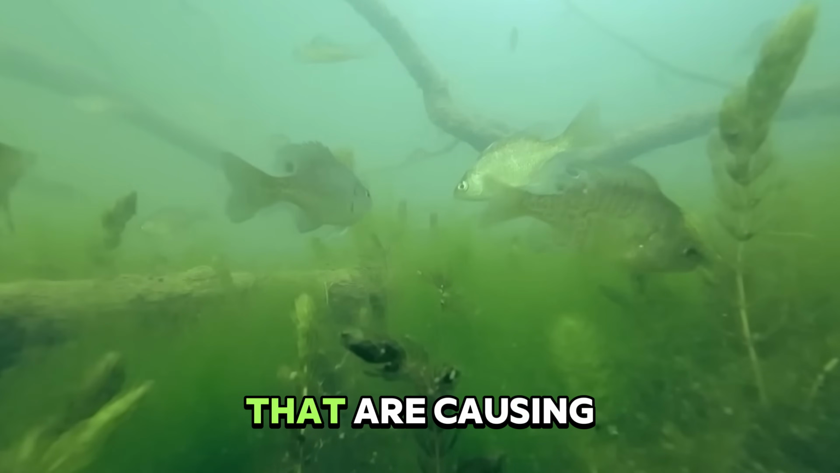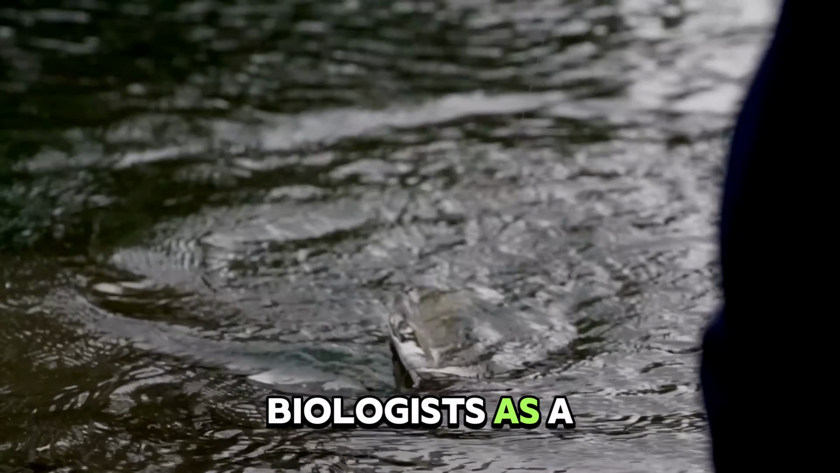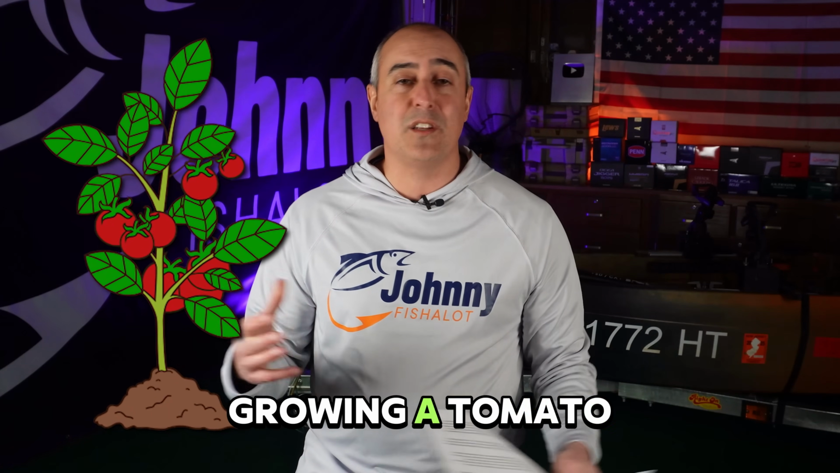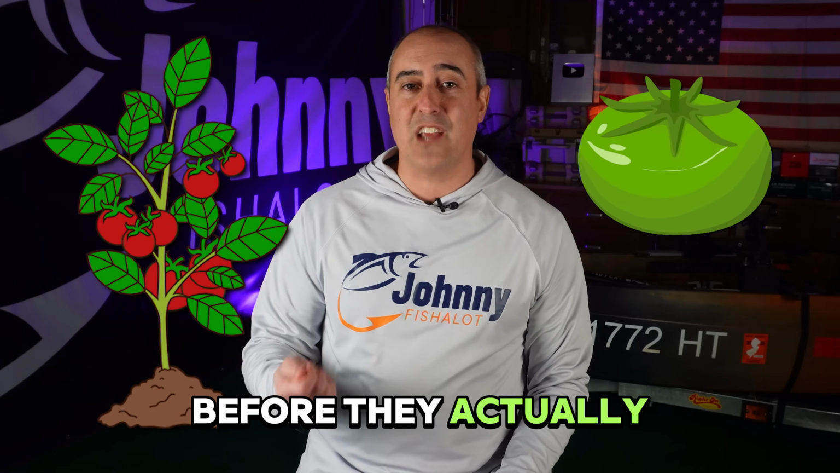among other factors that are causing growth overfishing. Growth overfishing is described by biologists as a process where fish are being harvested faster than they could grow. Think about you growing a tomato plant and you're picking the green tomatoes off the plant before they actually get red.